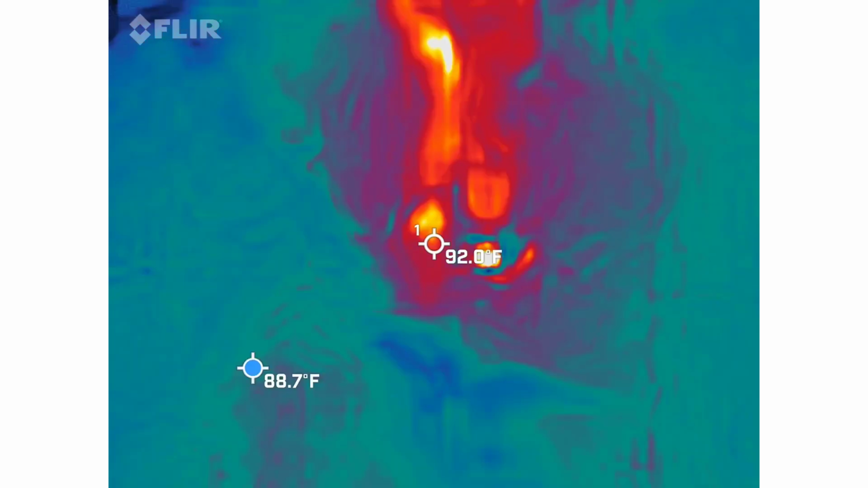This infrared thing's pretty cool. Hey, I was getting some stuff going on orange over there.